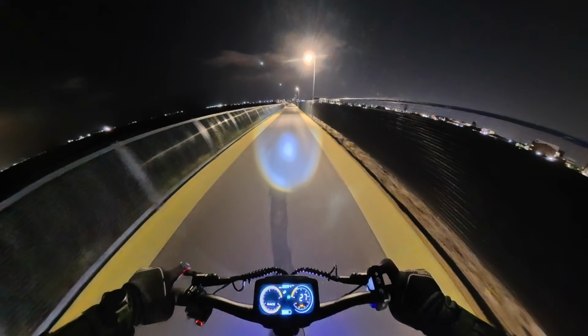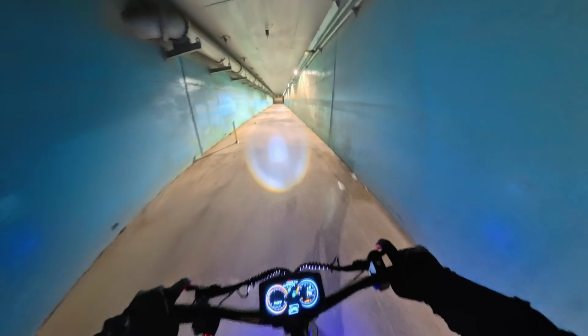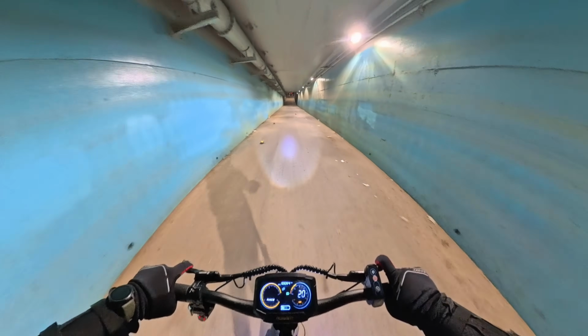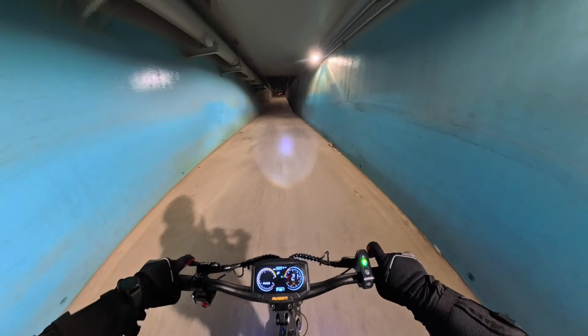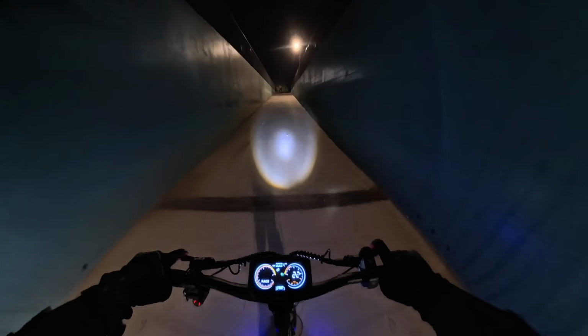False alarm. That's just a really good headlight setup. This tunnel at the end of it has a washboard surface, which always gives me crazy vibrations through the handlebars on a variety of scooters that I test. We'll see how this is.